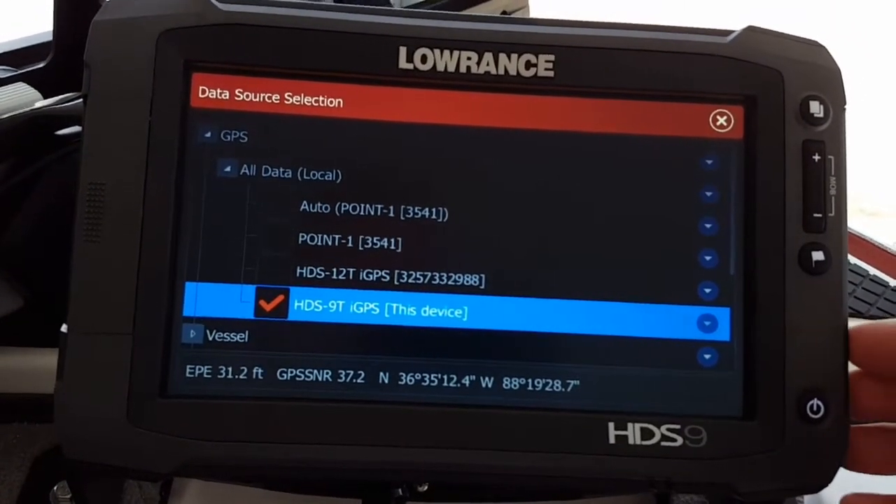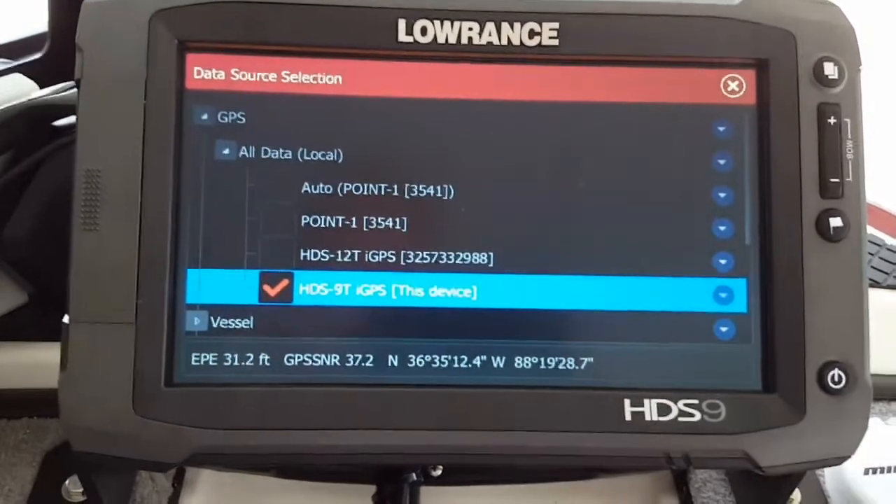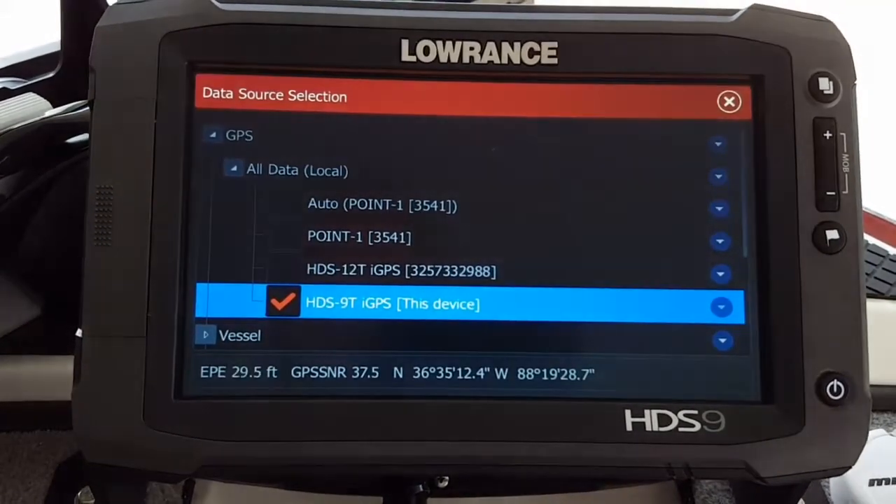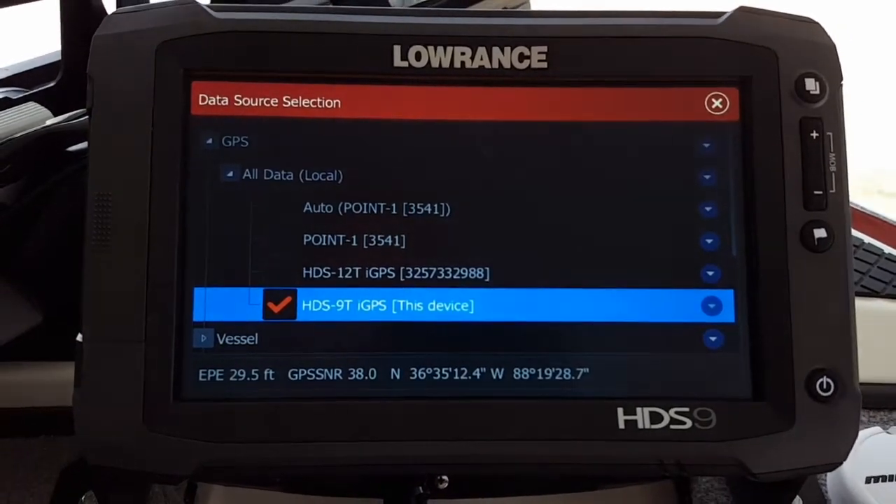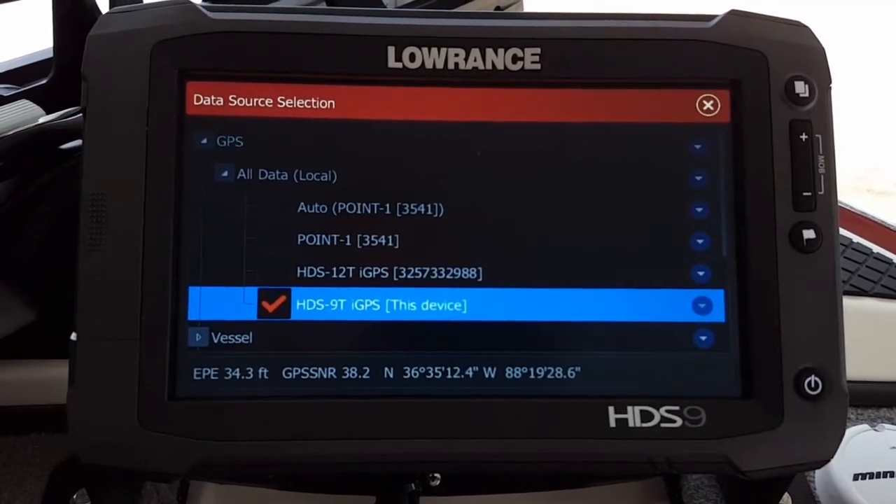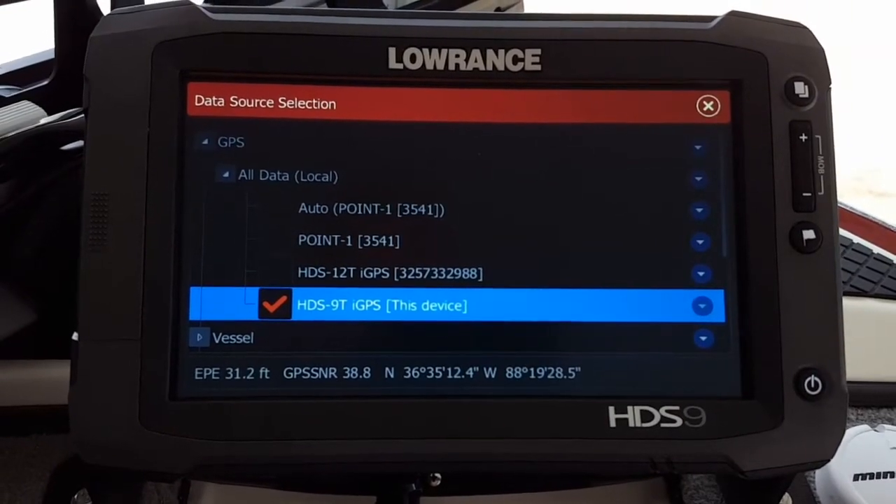Like I said again, the reason is because I'm running the Point 1 on the dash, because it's more accurate back there. I'm making waypoint settings based off the Point 1 antenna back on the transom, where my 83200 is mounted in the hull of the boat, and where my side and down scan transducer is mounted at the transom of the boat. So it's a more accurate setting that way.